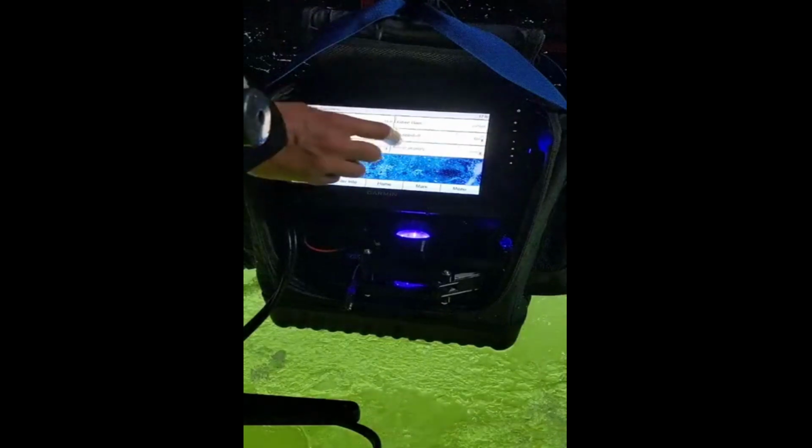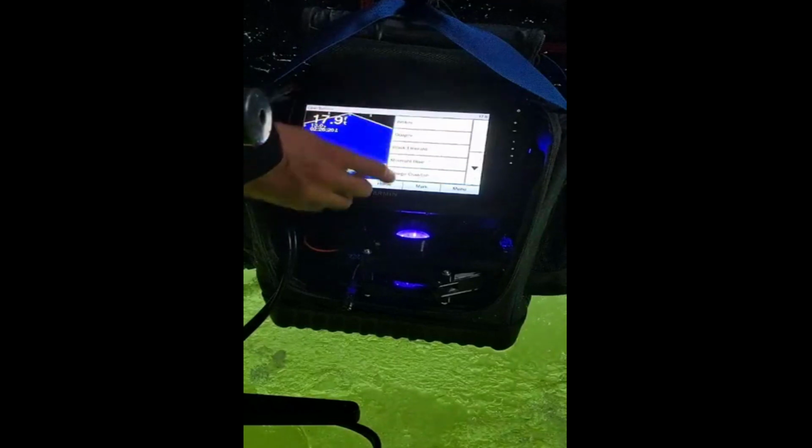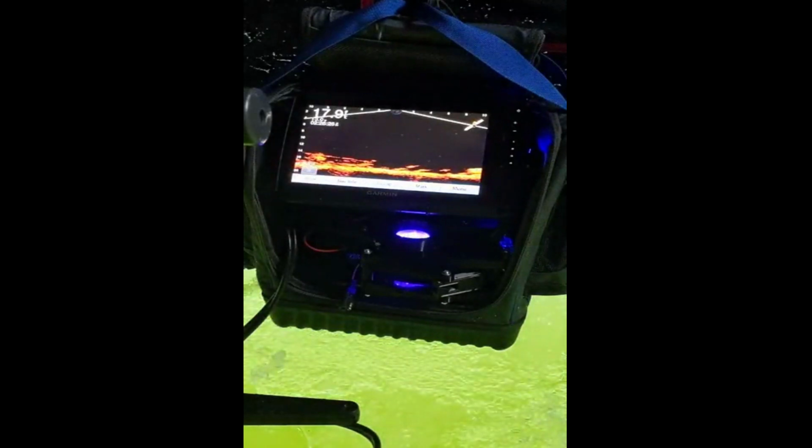Sonar setup, appearance, color scheme, amber. Back, and back, and back again, and again. There. Oh, he seriously was on, like, I was in his mouth. Okay. So, I don't even know where I am. I'm lost now. I don't even know what I'm looking at.